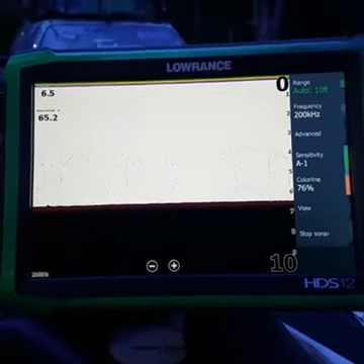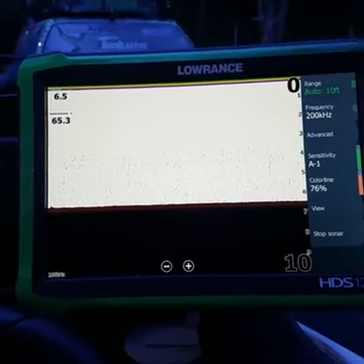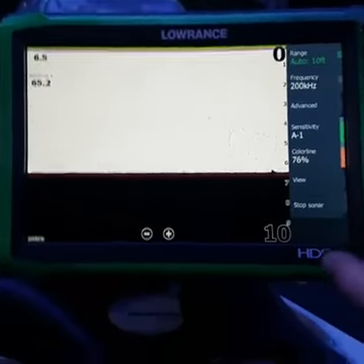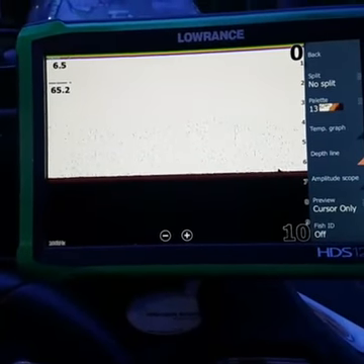Most of the time I am beating the bank. If I'm over 7 or 8 foot, we've got a problem, most of the time, unless it's dead of winter.